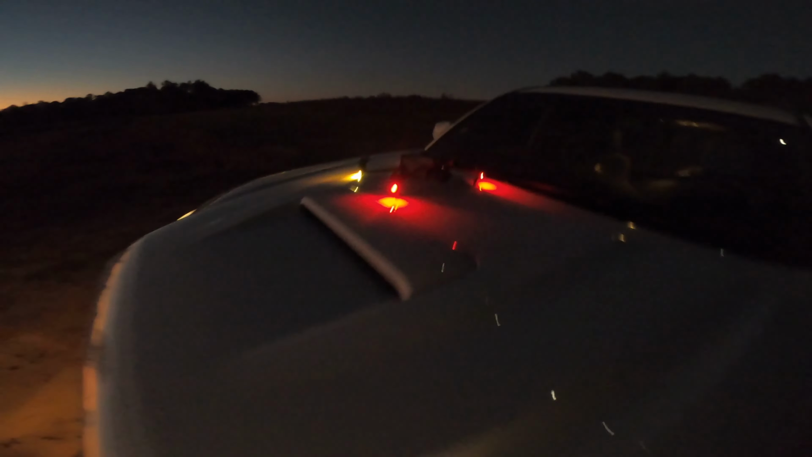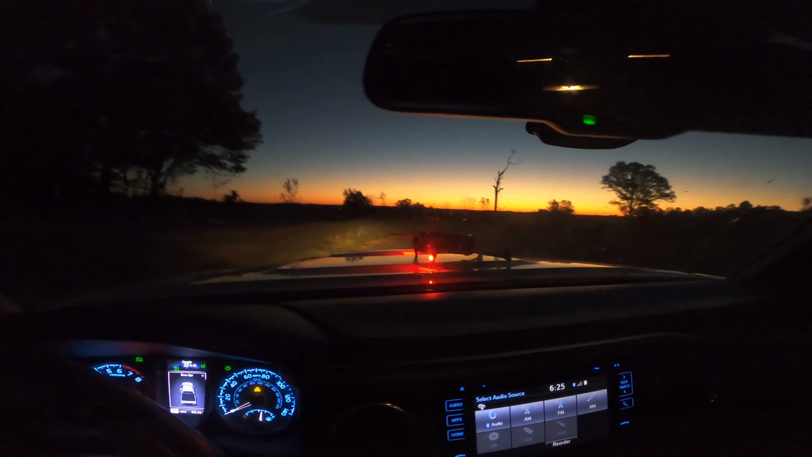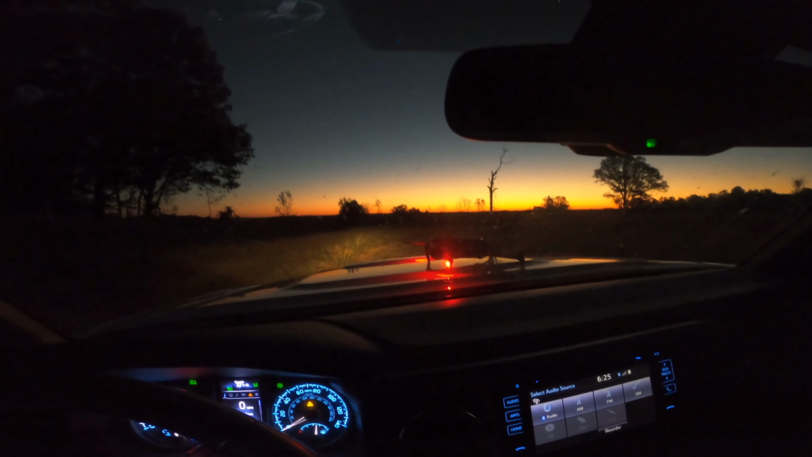I'm up here with Sweet Tea. We're here at the farm at the Abbeville Airport, and I'm gonna fly this morning, see what we can see. Sun's just coming up, so let's see what we can find.